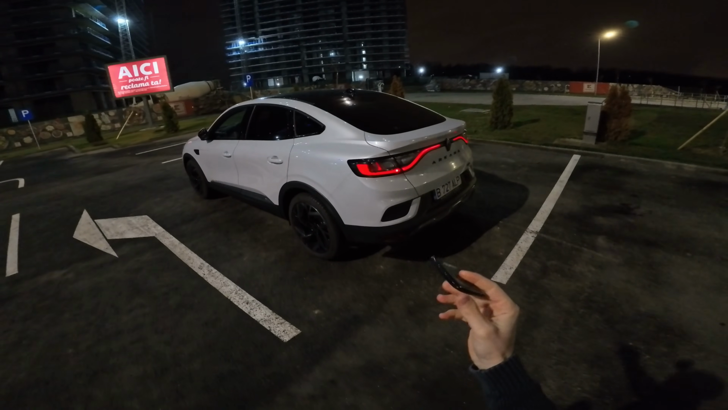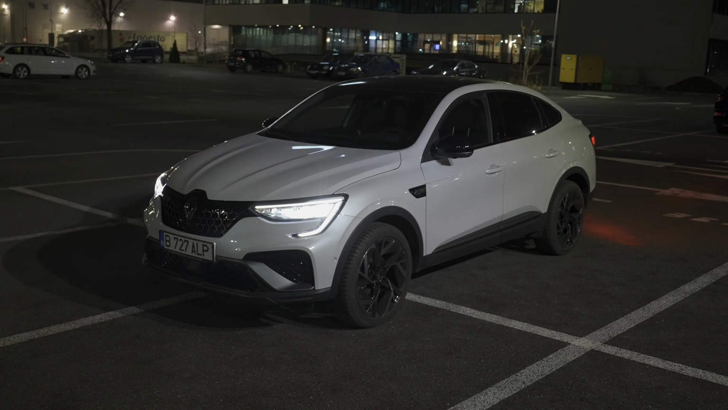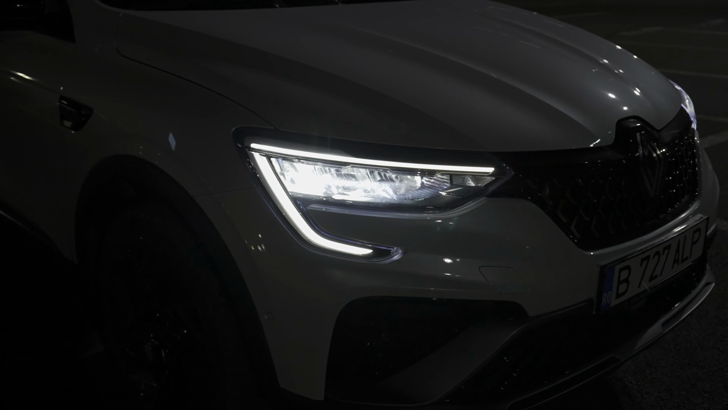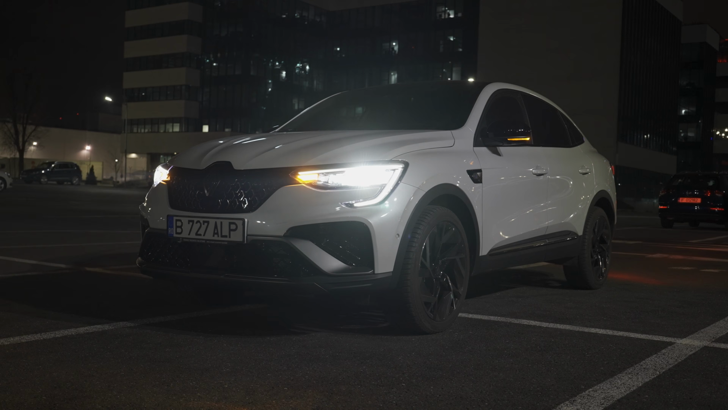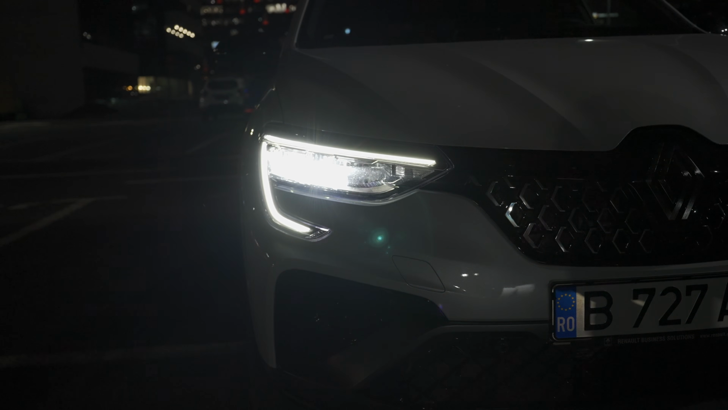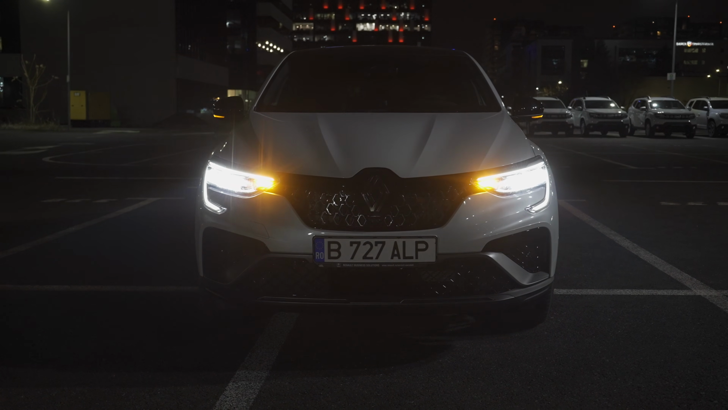Tonight we have the brand new Renault Arkana 2024. This is the facelift, the E-Tech, also the full hybrid version, and in this video we will drive it at nighttime, and I will give you some feedback and information about the ambience at night. Also, I have to tell you that the car comes with LED lights, low beam and high beam.